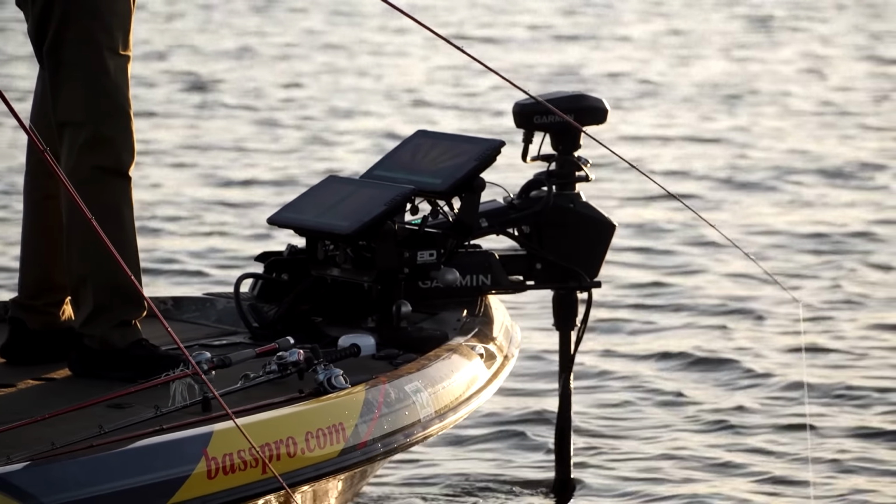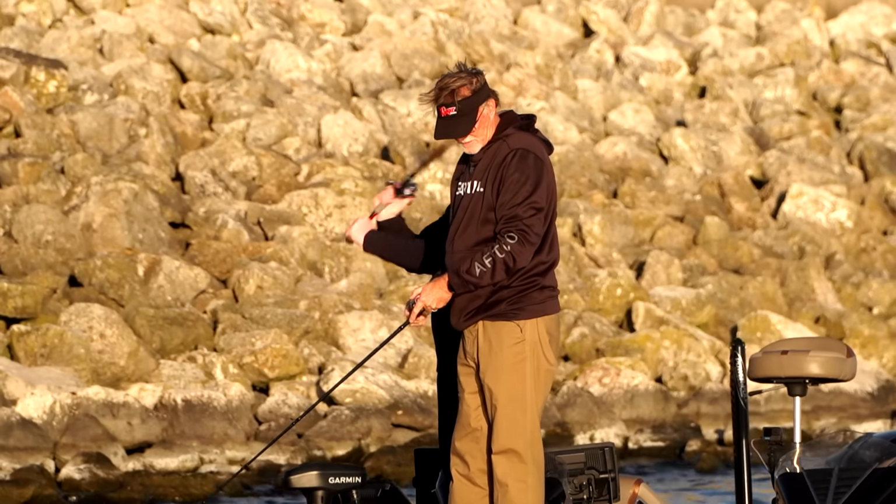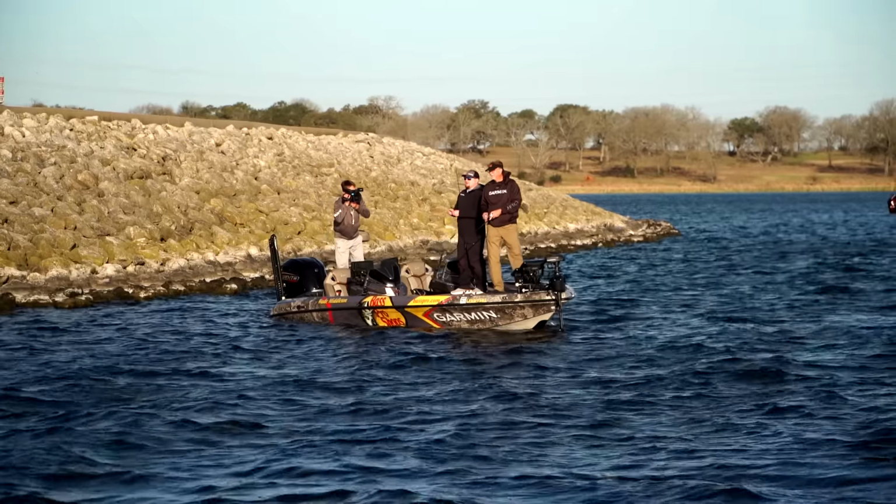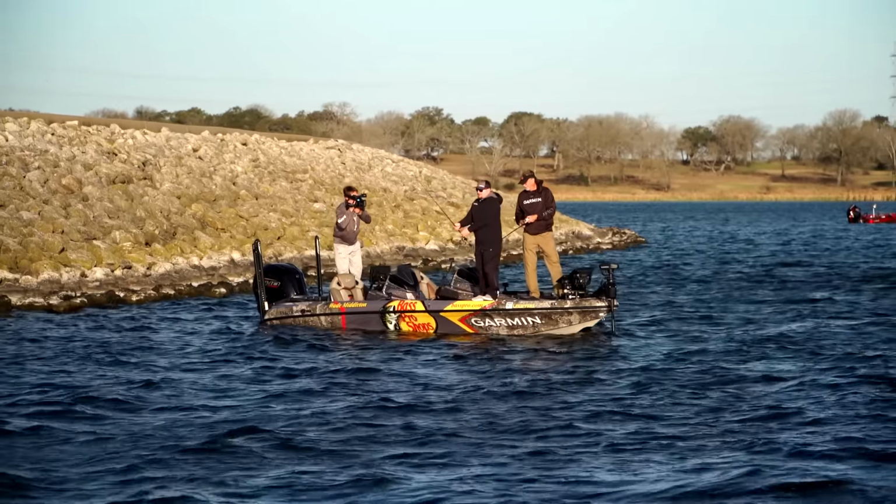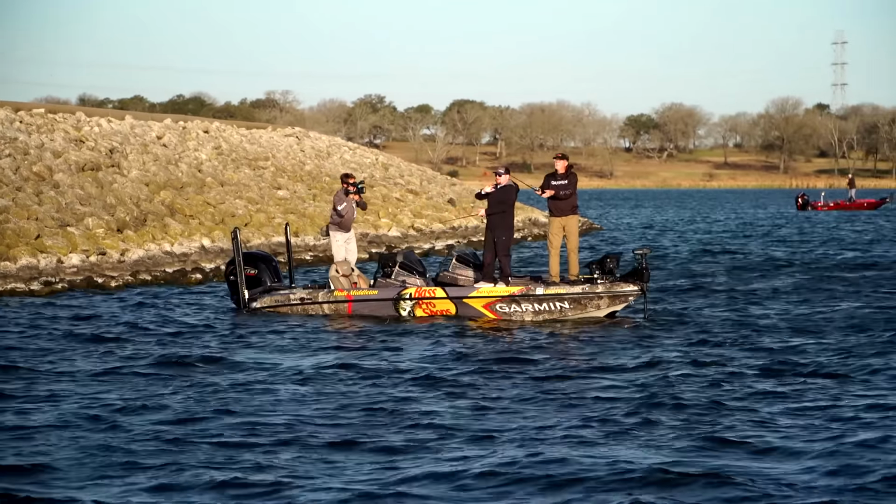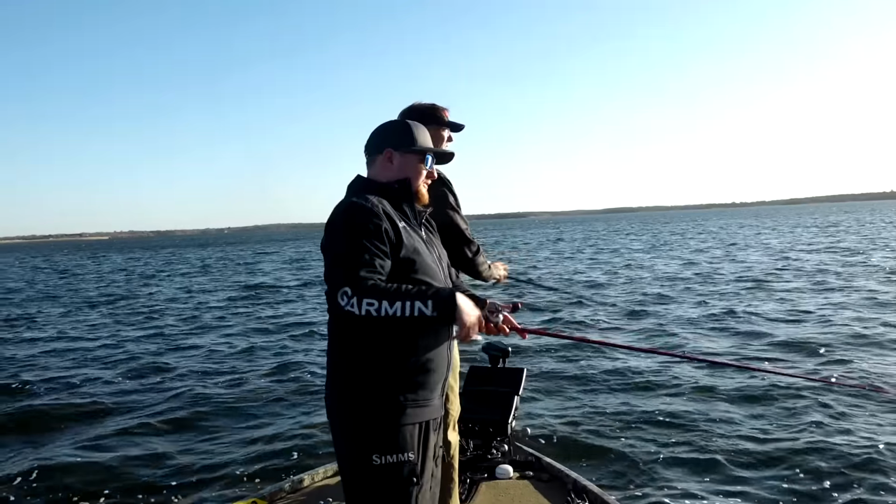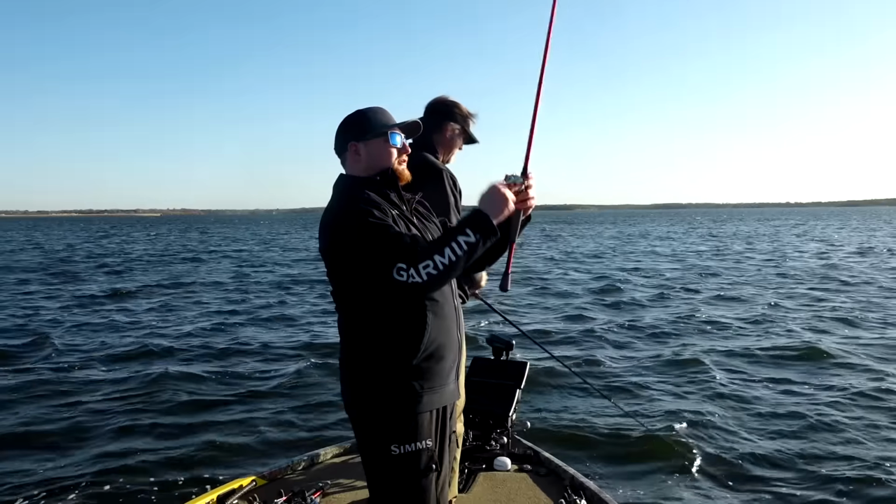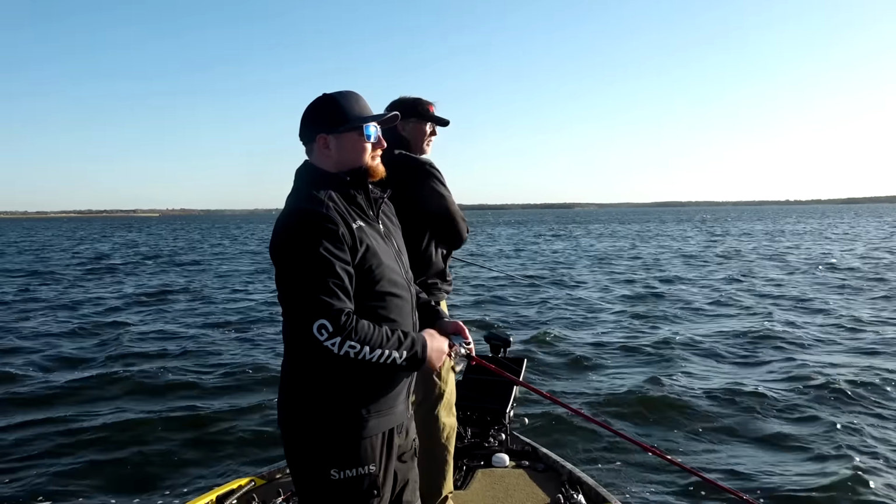Yeah, and it's amazing how close we can get to these rocks and still be able to move the boat around with precision and really keep us right where we need to be for both of us to be able to cast down this bank. Because without really good, precise boat control, you would not be able to fish two guys like this. Well, and we can go in reverse now, too.